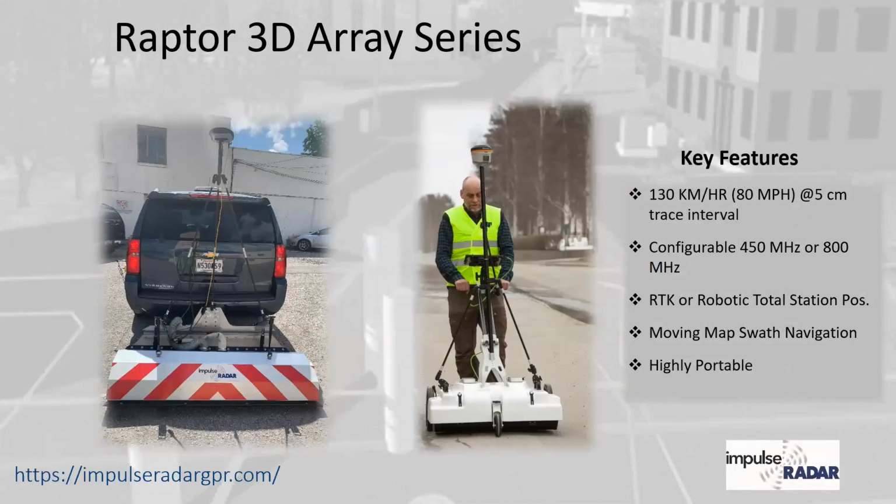So we get into 3D, they are configured in different ways. Like I said, it's flexible. We have the car mounted system coupled with an RTK system. And then we have the push cart system that can be coupled with an RTK. They also can be coupled with a total station.